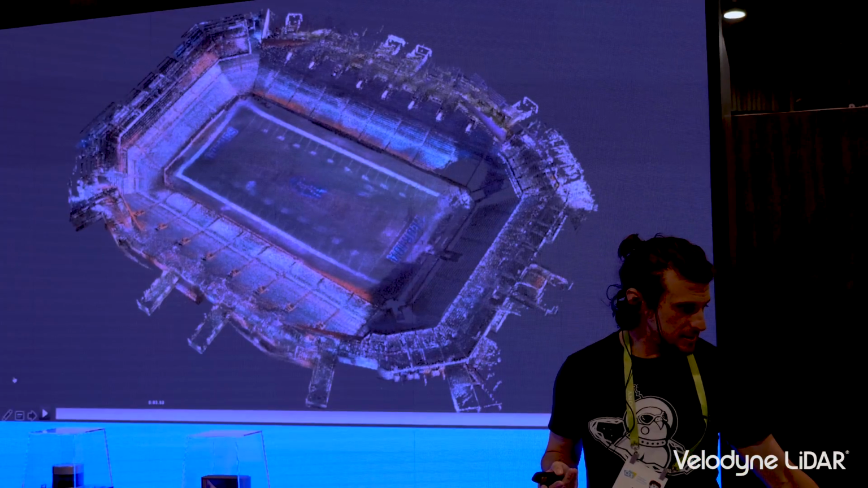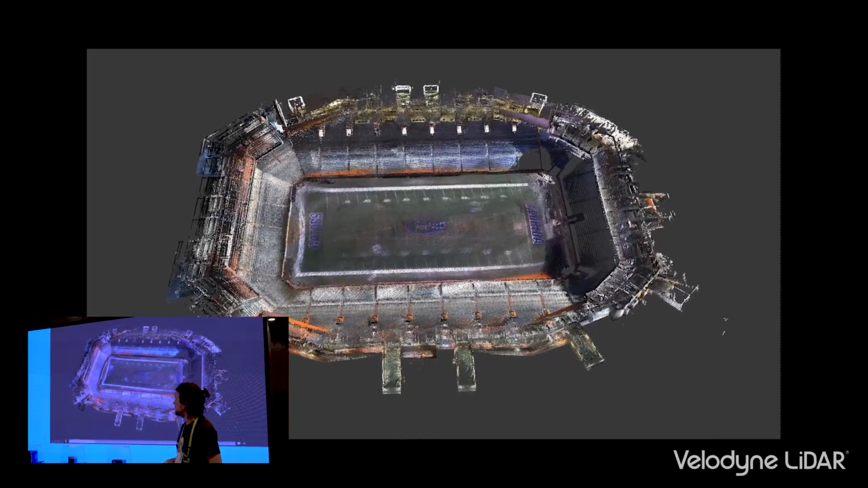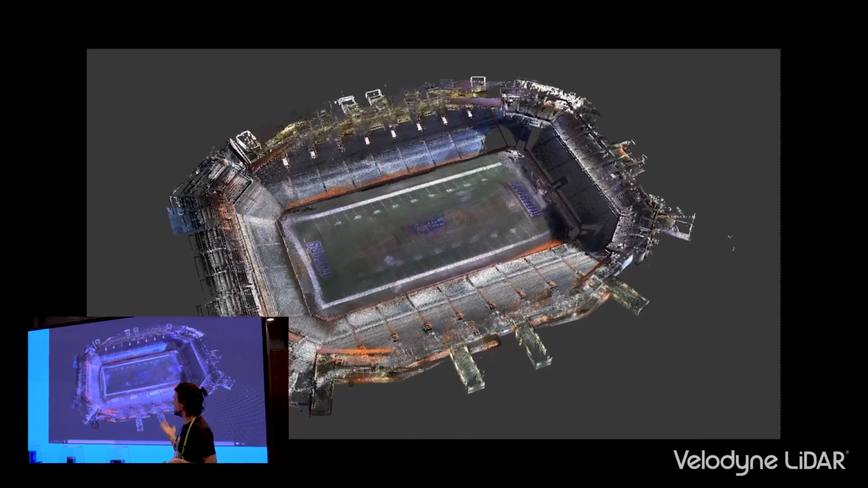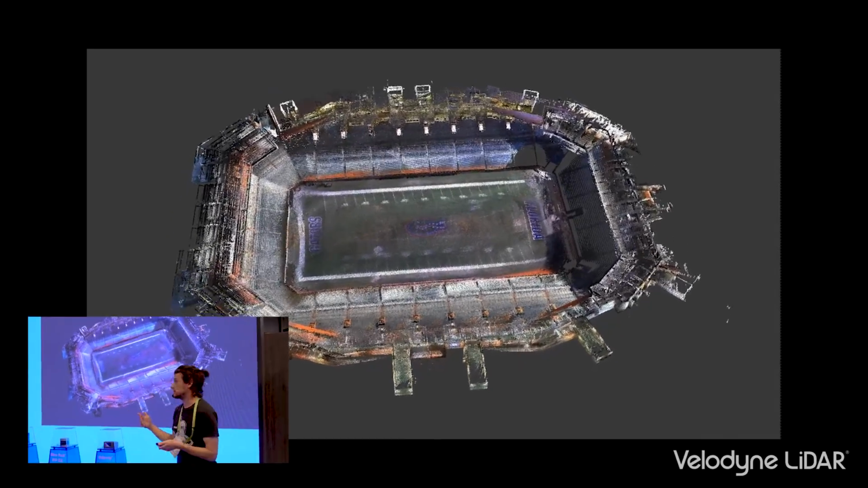And there's just no other feasible way of capturing these enormous areas that doesn't require an insane amount of tripod setup and point cloud registry.